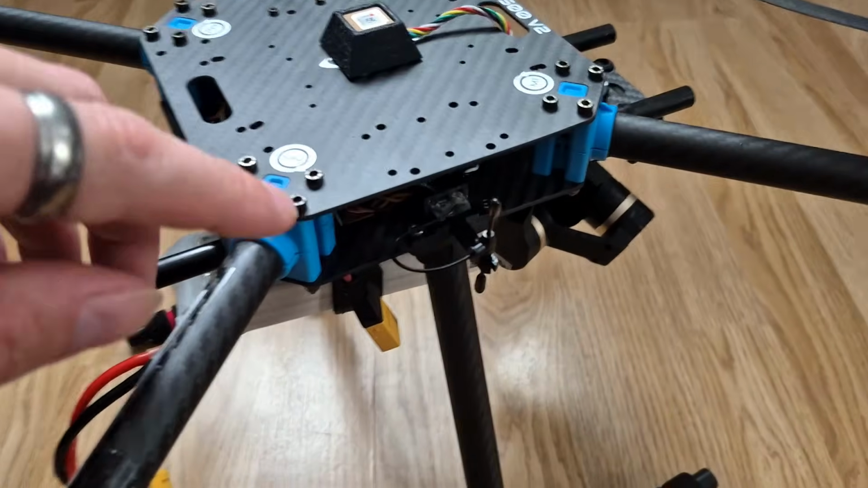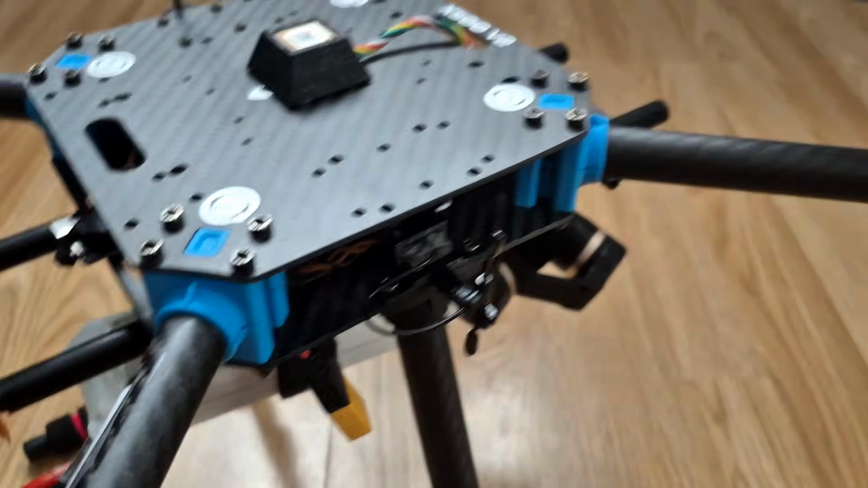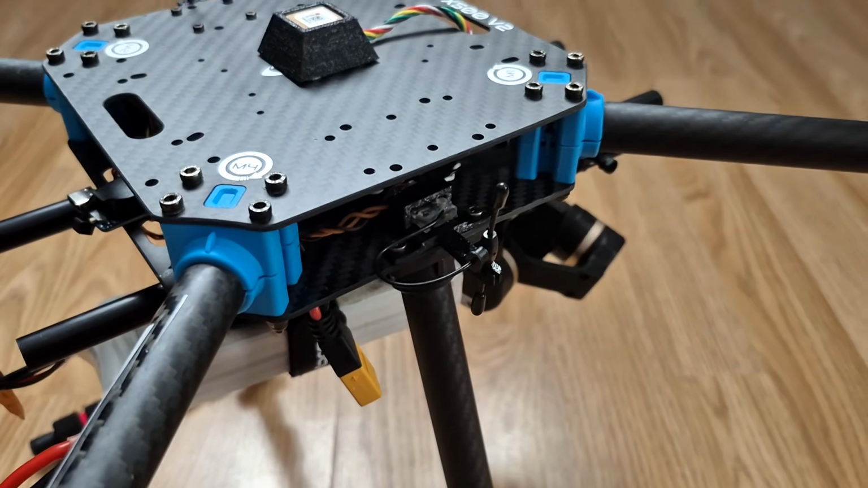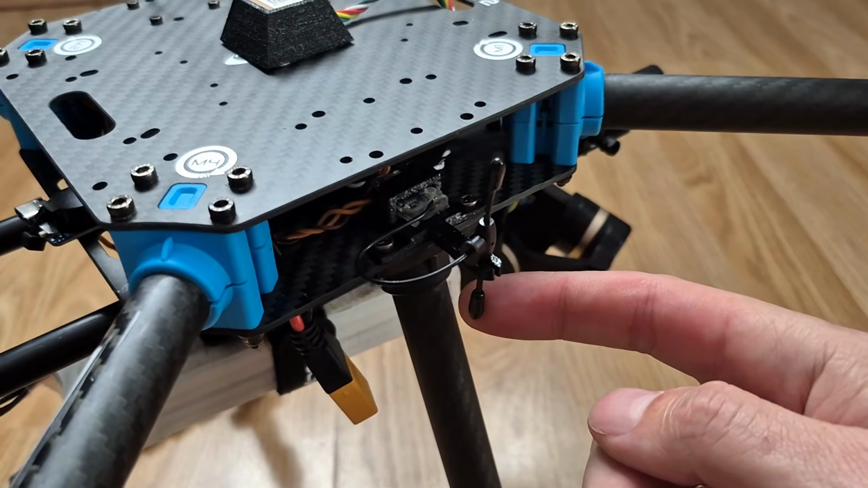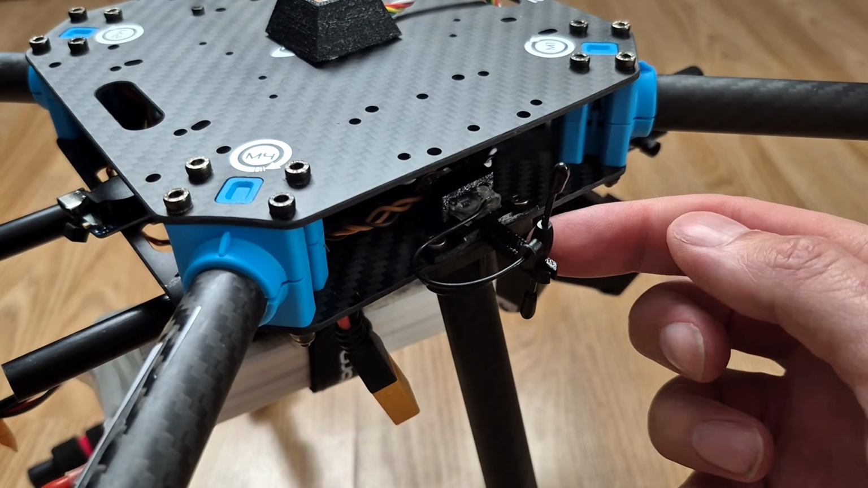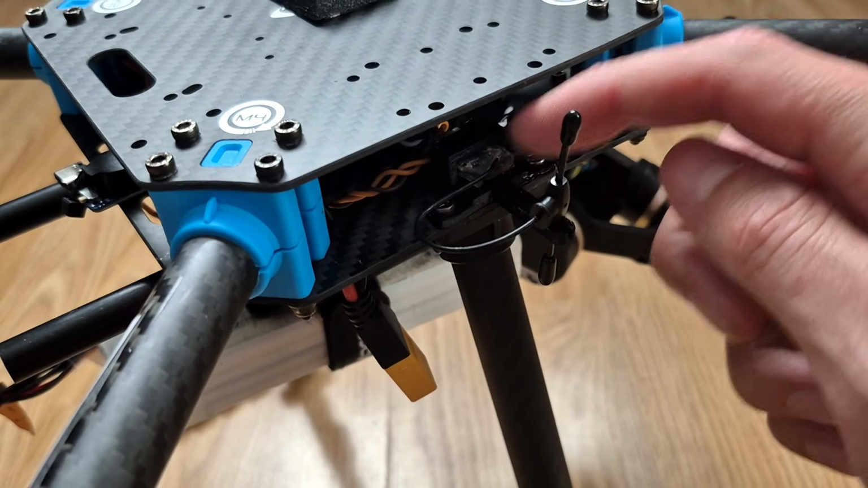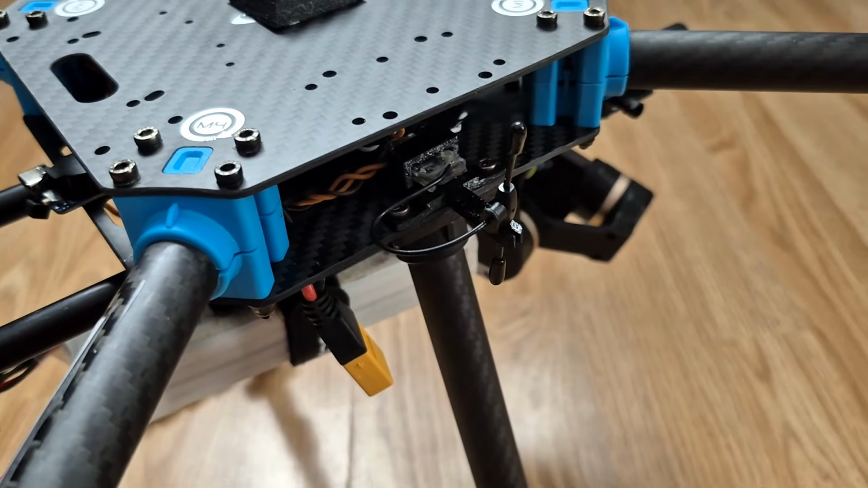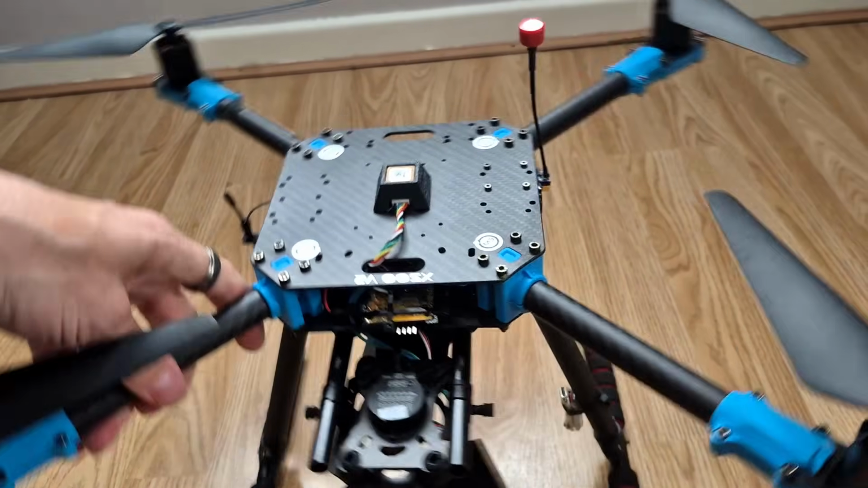Now moving around to the side here, this is the radio receiver. I fly with ELRS, so this is a Radiomaster RP1 receiver. There's not really much to say about this other than the fact that I did design and 3D print this little mount here just to hold the antenna in place and also hold the receiver in place. Now moving around to the other side of the aircraft.